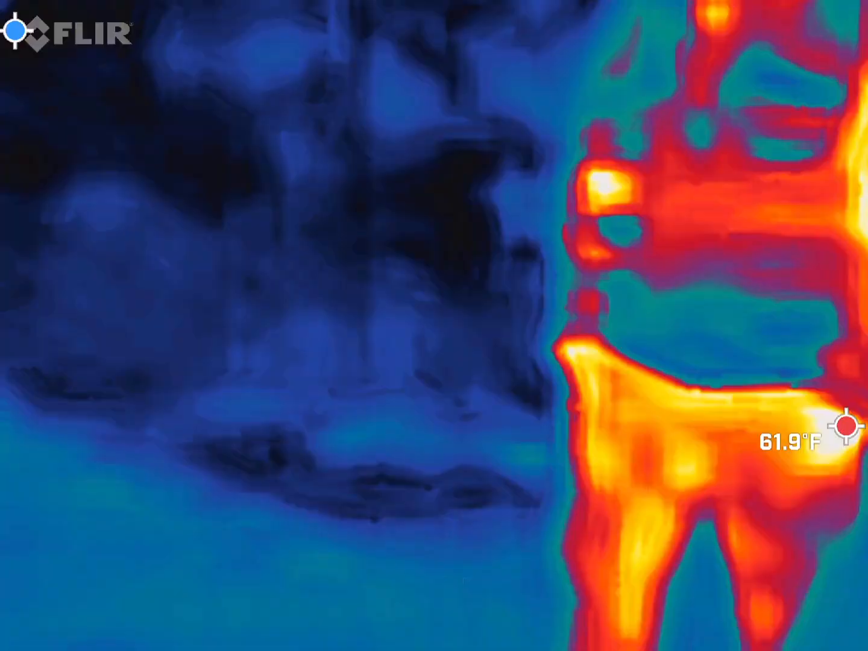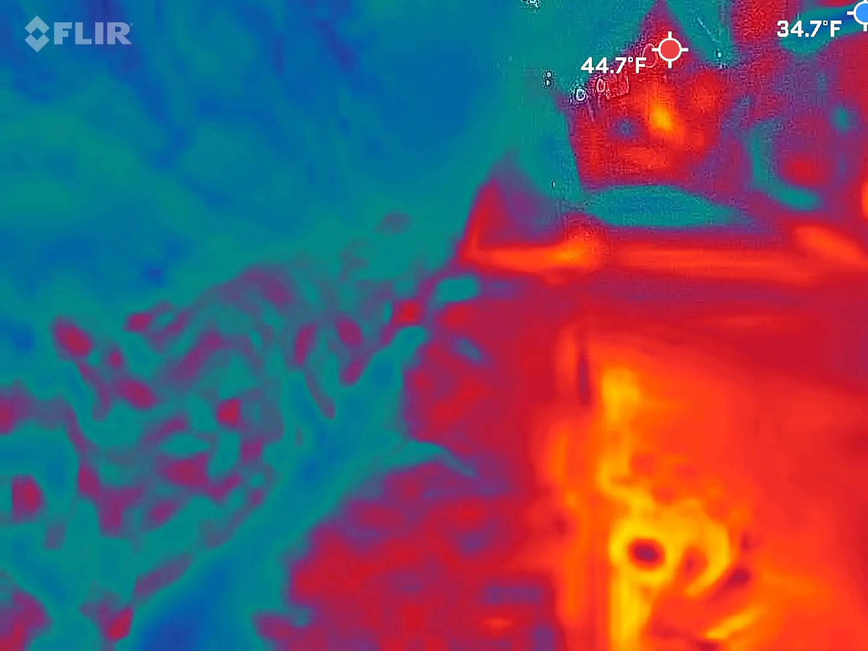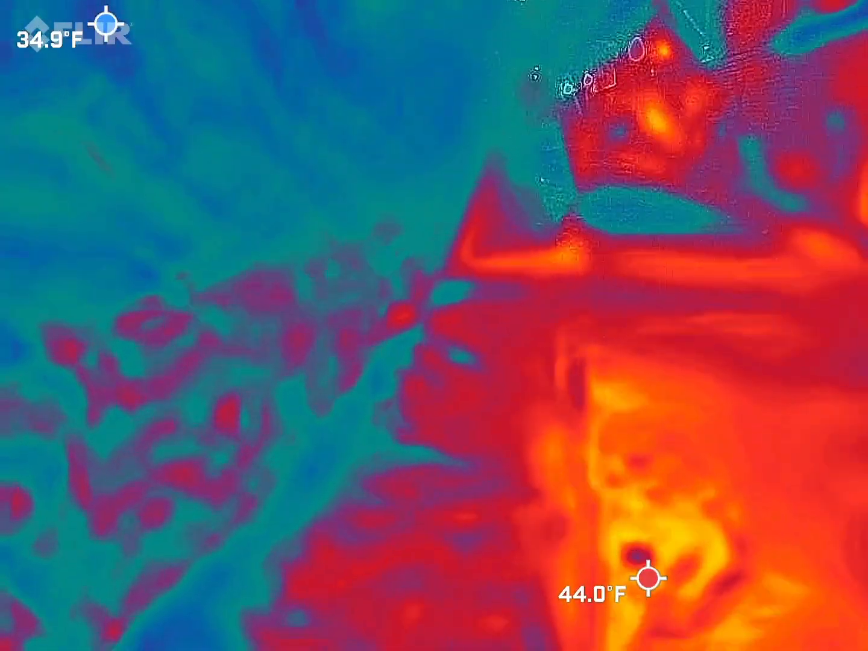This used to be called Dueler's Alley. This is where some of the duels used to occur for the city of Charleston. And I say some of the duels because it was illegal. They had to find hiding spots. This just happened to be one of them.